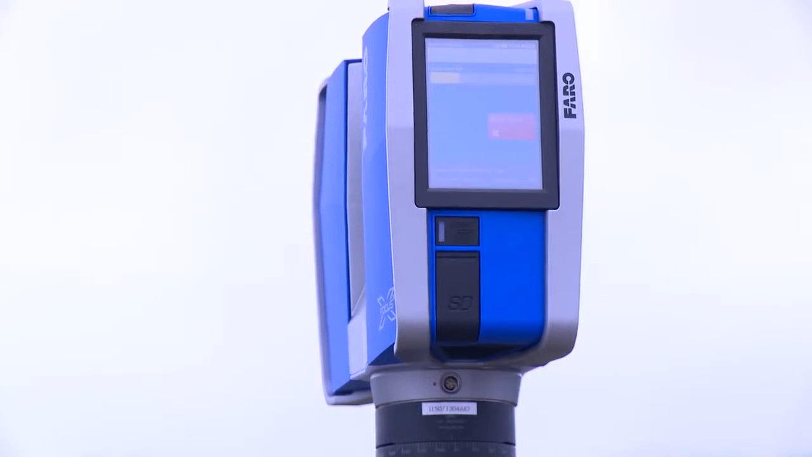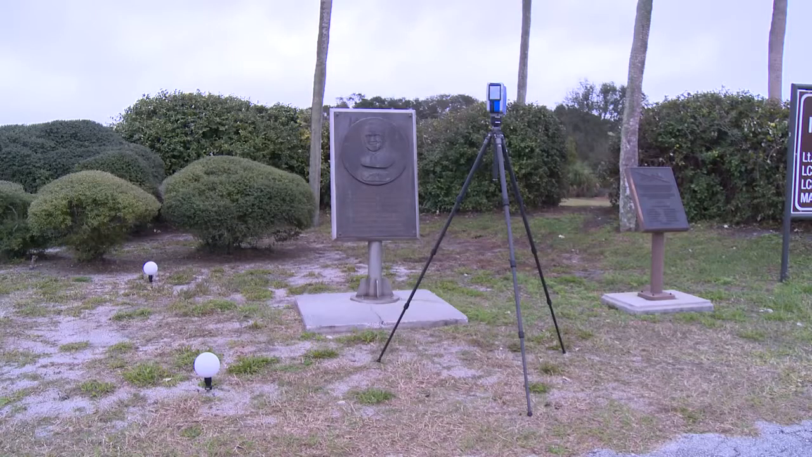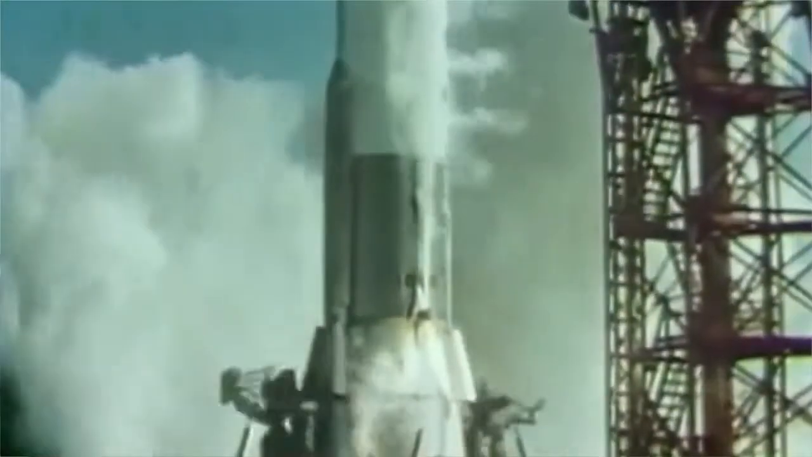Tom Penders, archaeologist and cultural resources manager for Cape Canaveral Air Force Station, says the scanning project will change the way we all view the site. Well, it's not just important for Florida history, it's for our nation's history as well. I mean, we put people into space. The entire space program started here in Florida. We have a space program because of Cape Canaveral Air Force Station and Kennedy Space Center.